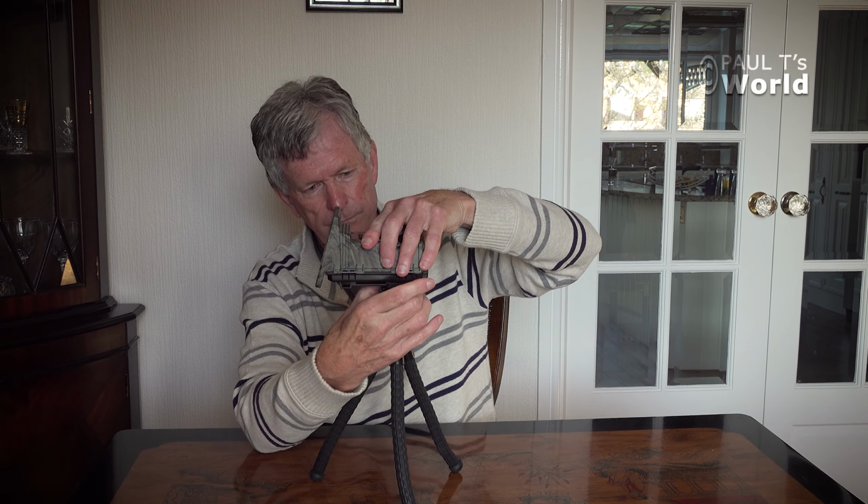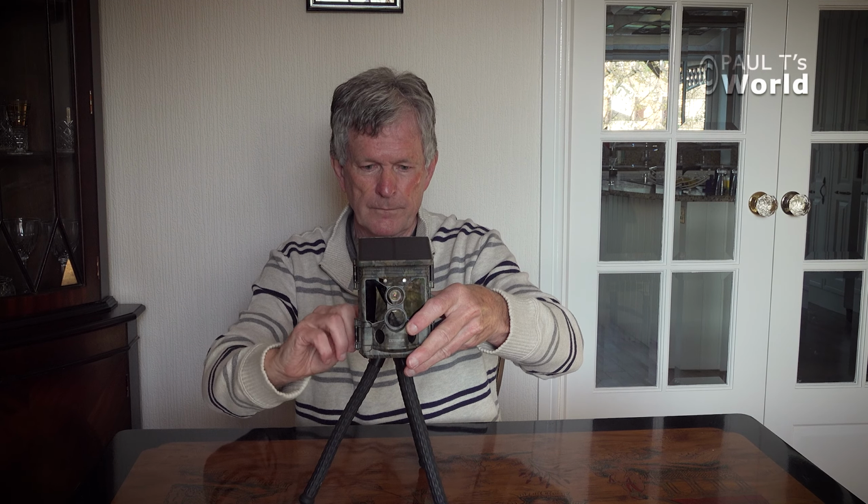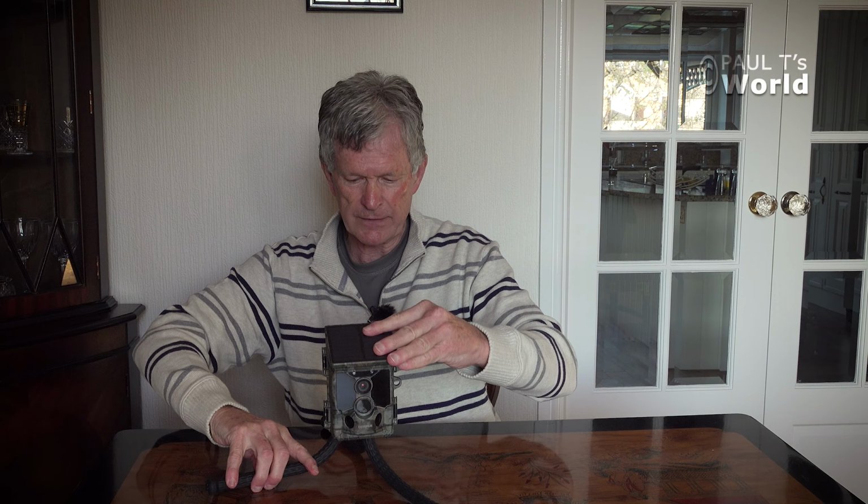However, sometimes I want the camera even lower. So I've got this little tripod, and I thought at first that it wouldn't really suit the trail cam with the tripod mount at the back. However, it fits on this tripod just as well. And what I like about these little bendy tripods is you can actually put them as low as you like. So you can get them almost at ground level, which is fabulous for getting real low-level shots of the wildlife.